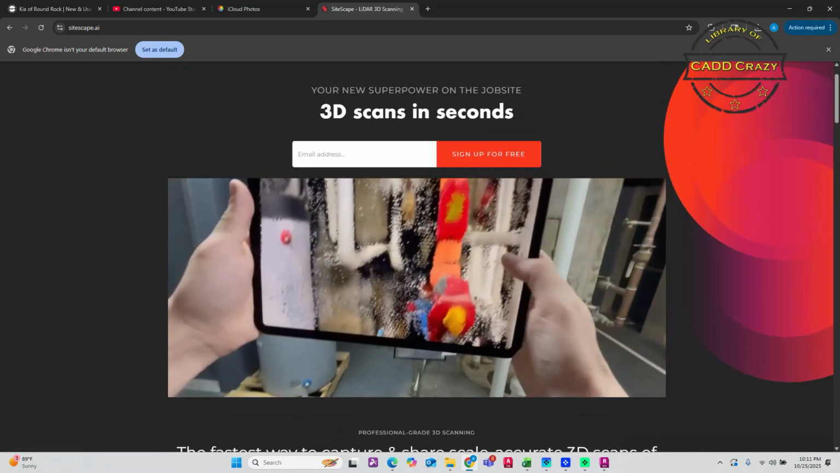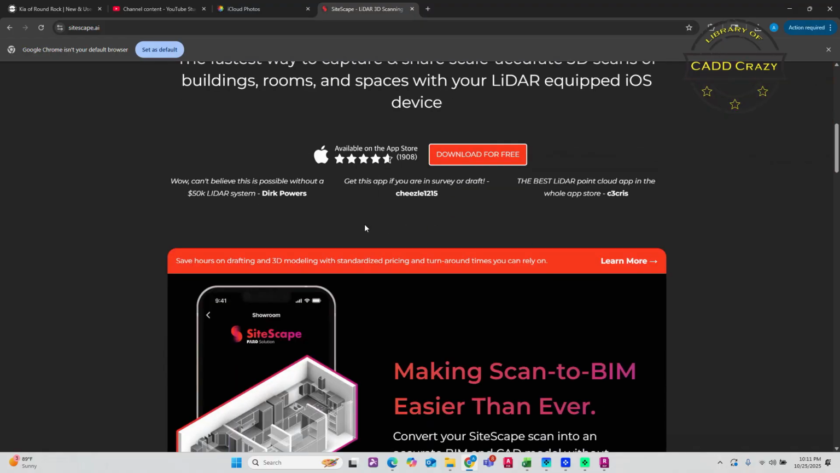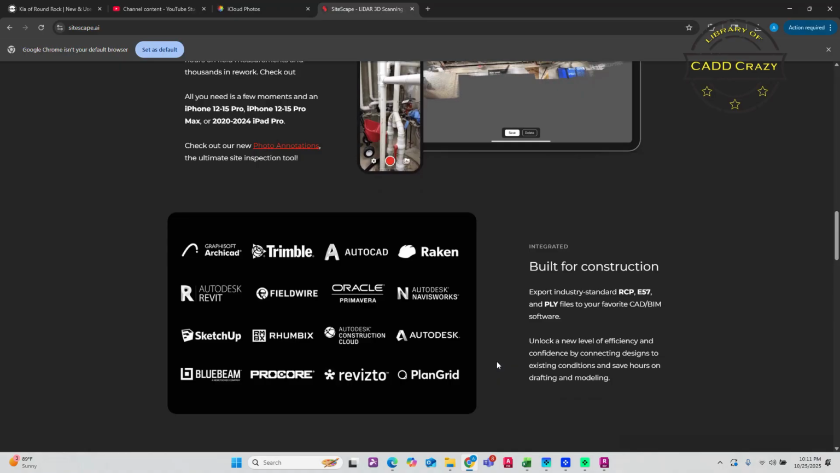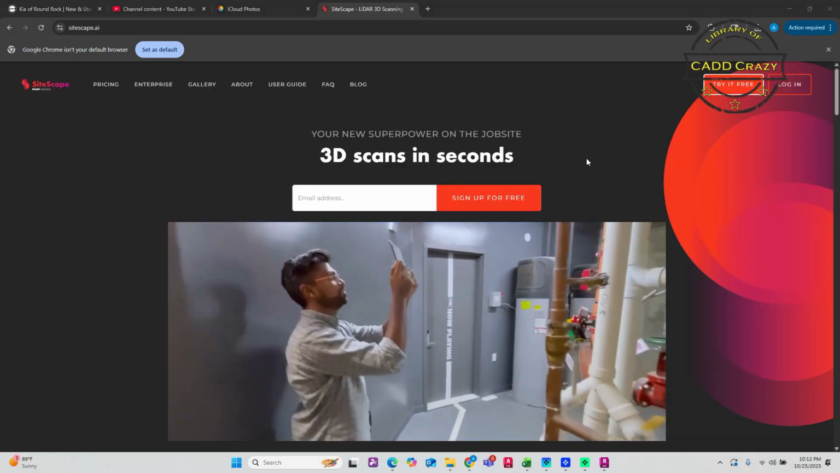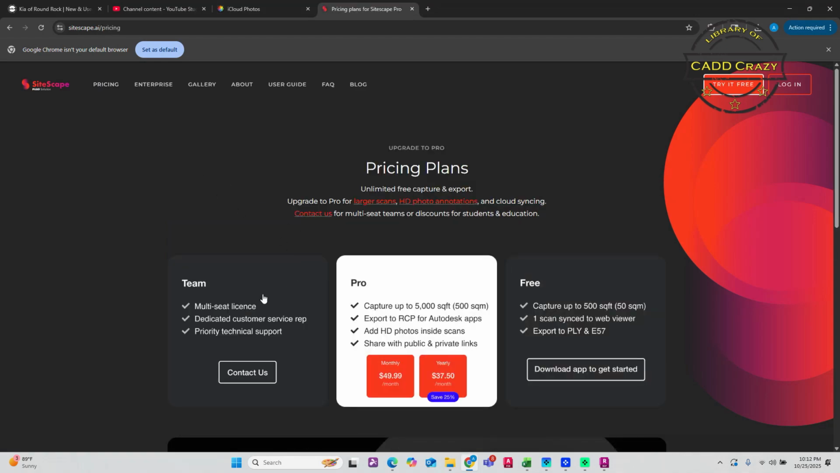So again, this software is called SiteScape, and it's by Faro. So it's one of the big 3, as I call them, terrestrial laser scanning companies. Came out with a software for you to use with your iPhone. Again, it only works with iPhone 12 and 12 Pro and above, and iPad Pro, I believe, maybe with the M1 chip. I can't remember the exact model that actually came with the LiDAR.